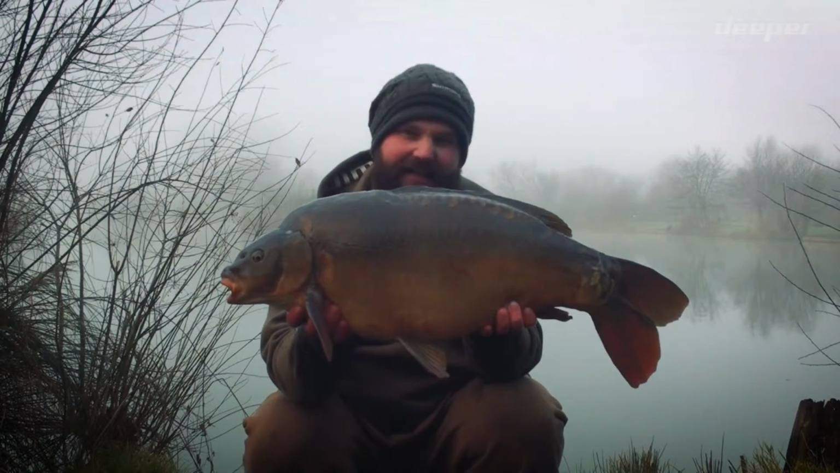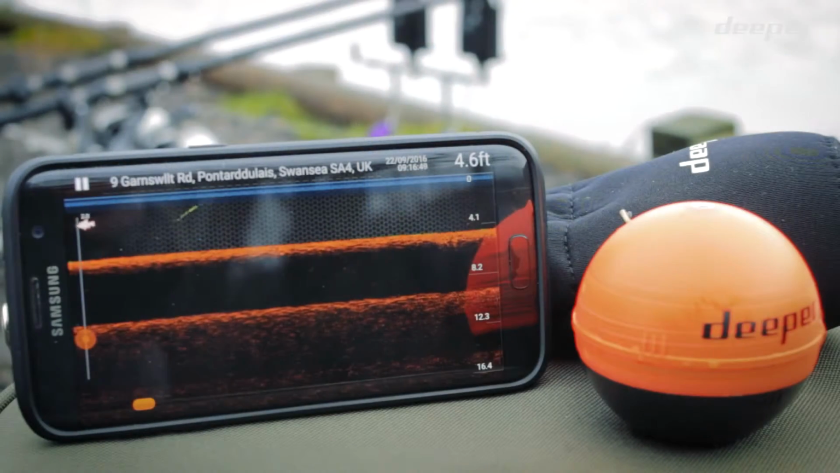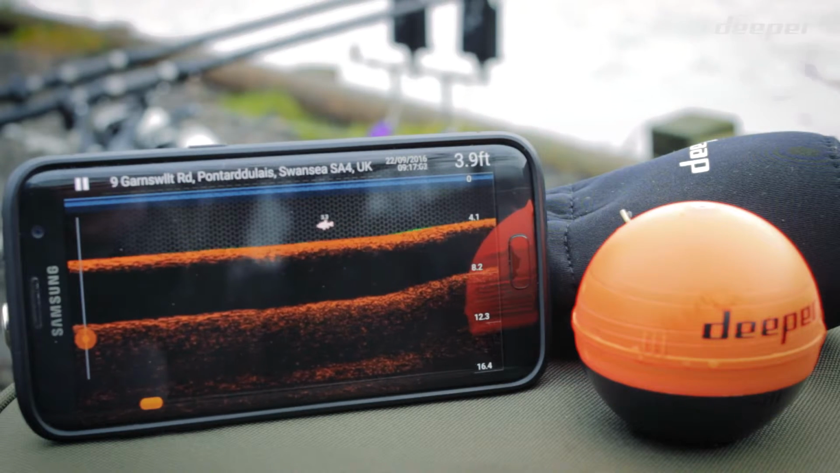And I can attribute quite a lot of that really down to the use of the Deeper. The great thing with Deeper is obviously on a lake like this, you see we've got 10-11 acres of water quite well spread out with islands and margin bits and pieces in between, and it can be potentially really hard to find the fish. The winter months have been quieter on lakes and venues around the country, so it does give you the option to sort of check out your spots. The Deeper, with its fish finding technology as well as its sonar and the way that it actually finds spots, is an incredible tool.